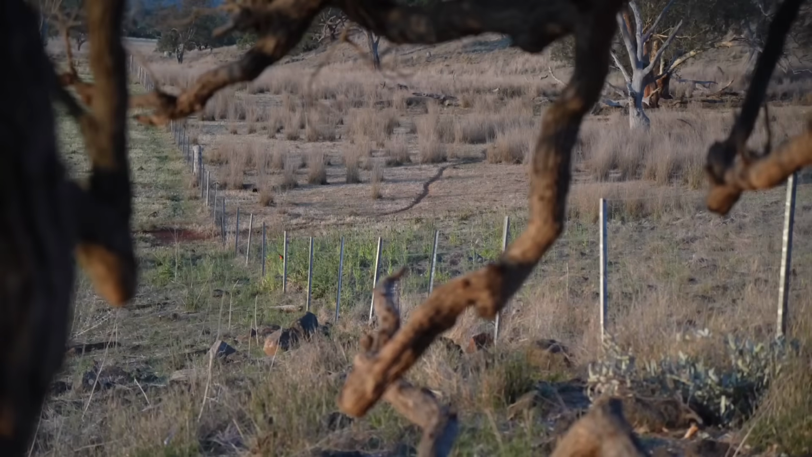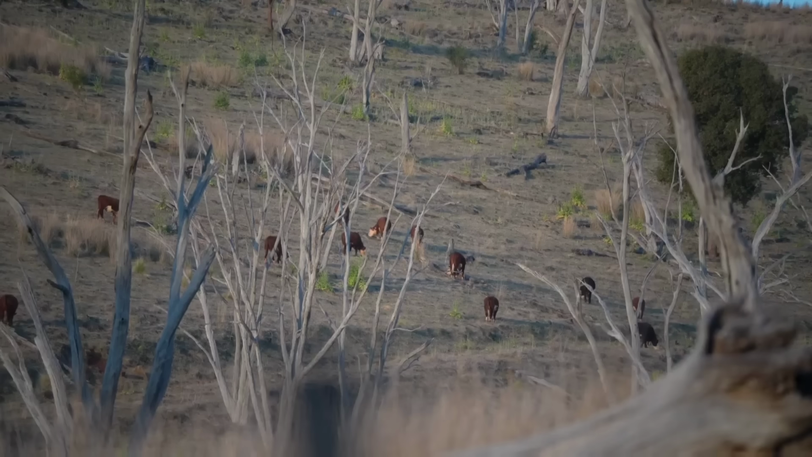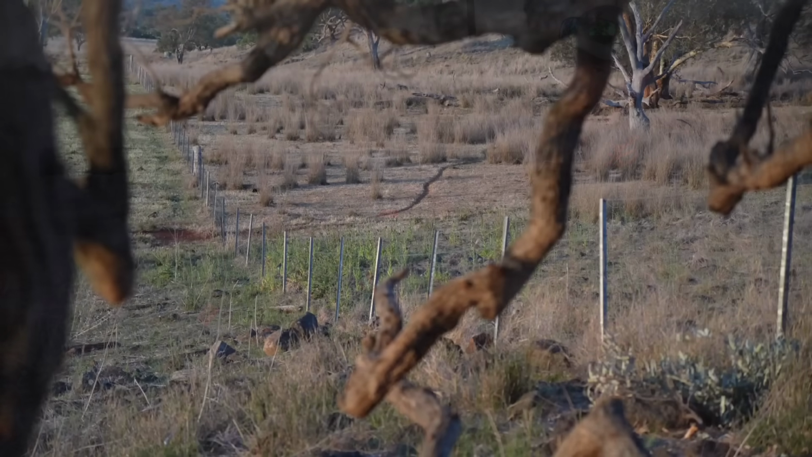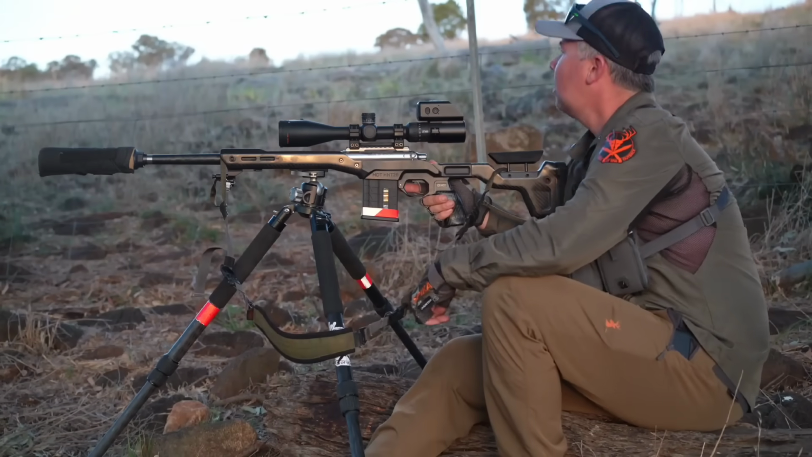I'm just sitting up here under a tree, fighting for a little bit of shade on our pig highway that goes through the fence that I found earlier. So I'm just going to wait up here until it gets dark and see if anything filters through. Then we'll get busy. Not a bad little position, if I might say so. The view's good too.